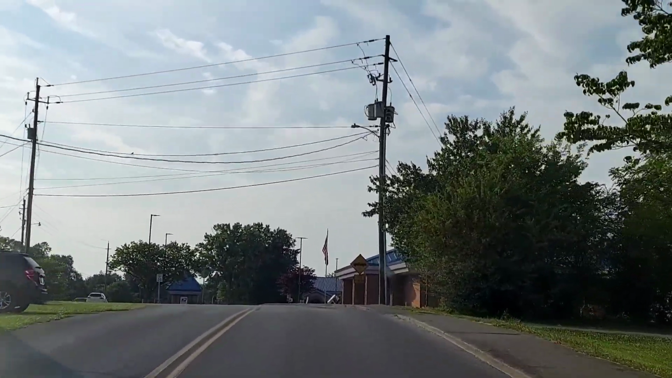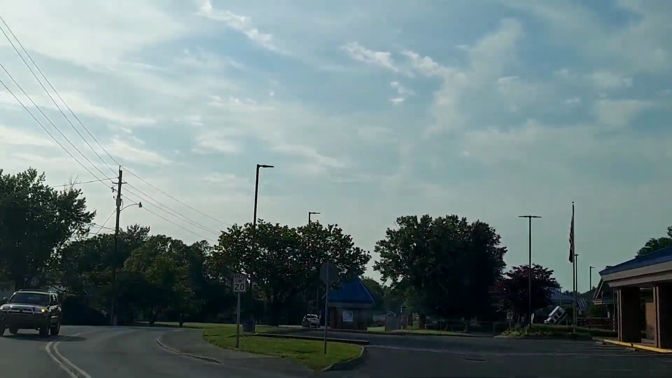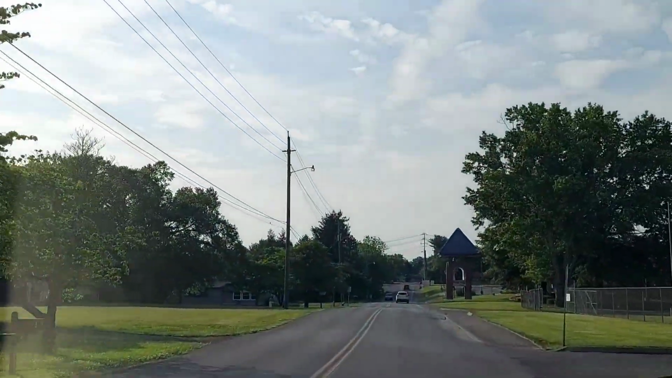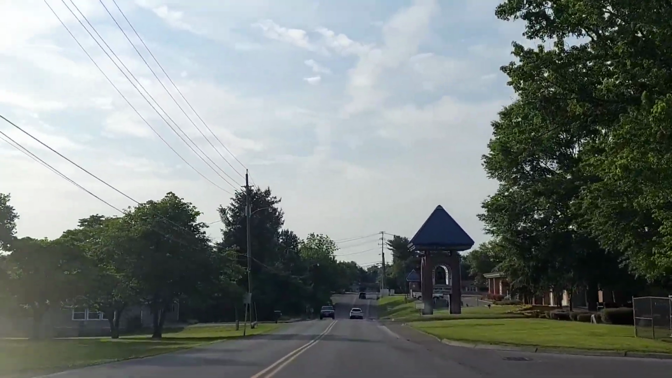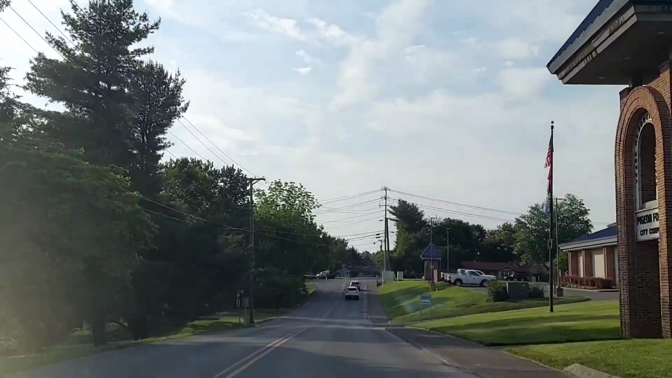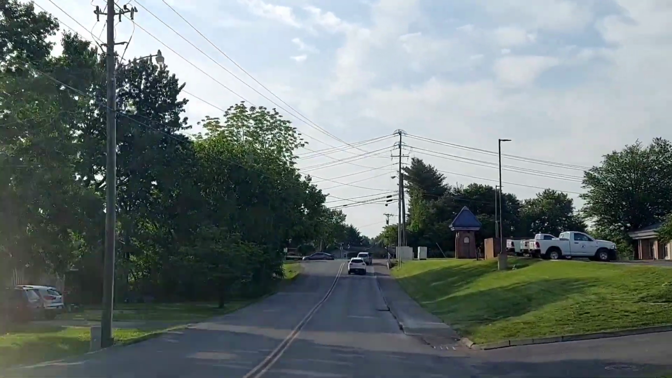There's the post office right there, the Pigeon Forge post office. The fire station is next to it, right there. Pigeon Forge Fire Department, great guys. Police department is right next to that. It's the city complex. Everything is right here. They keep everything very centrally located, and that's pretty smart.